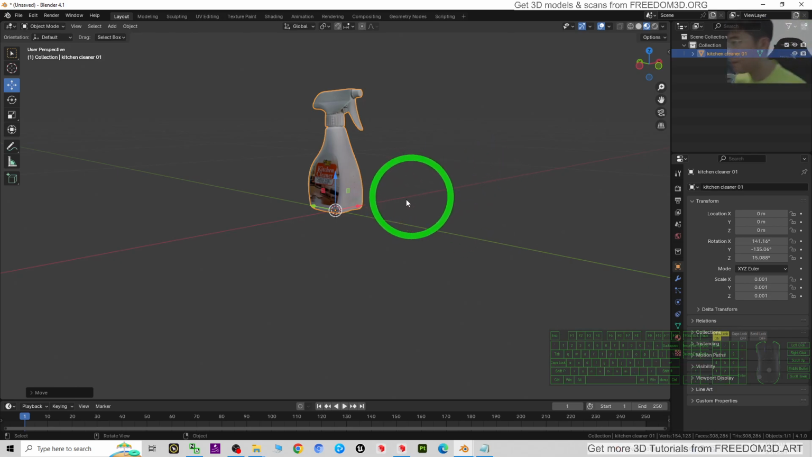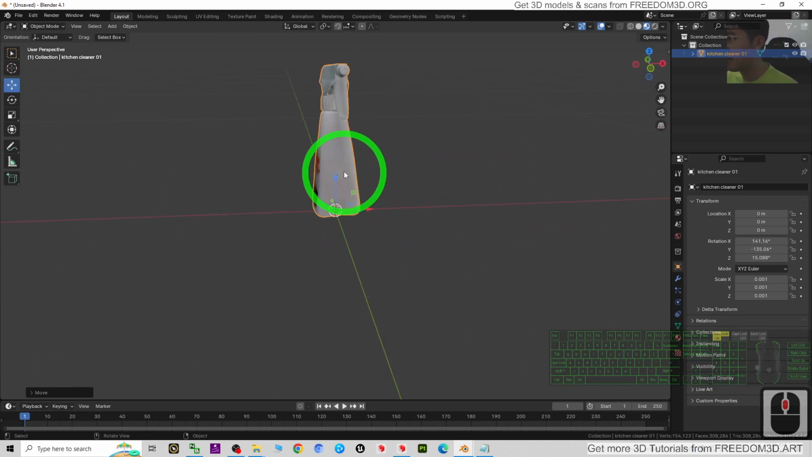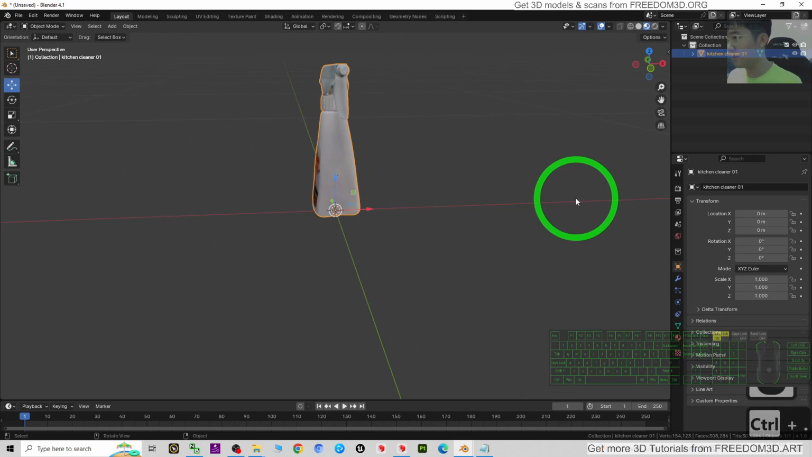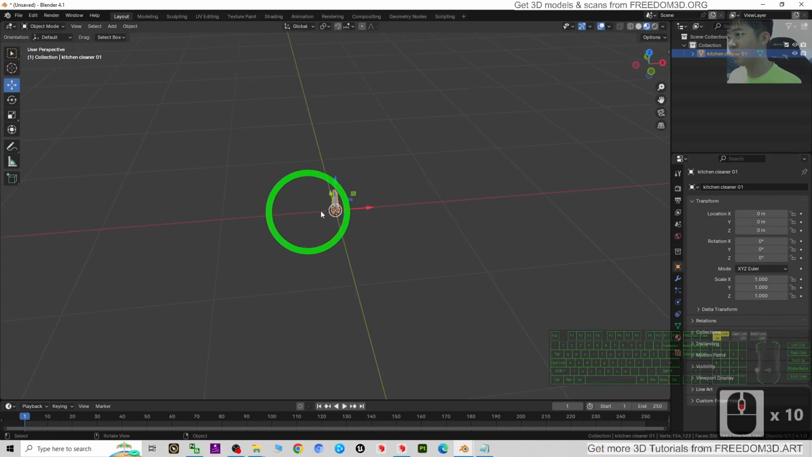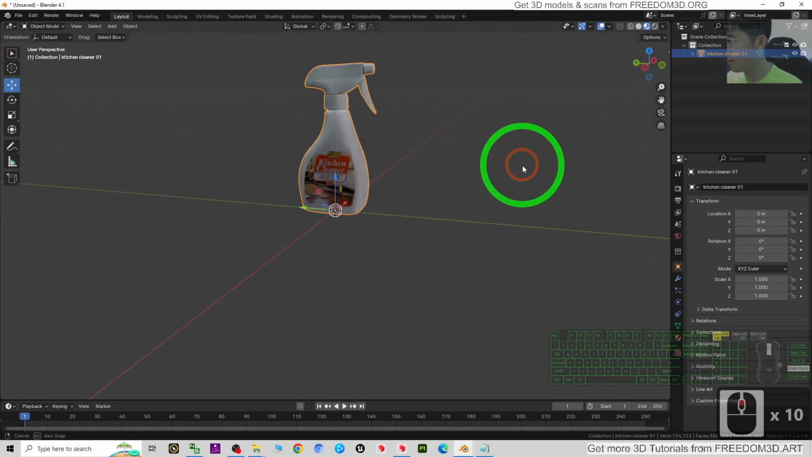Alright, next we just check it. If no problem, then just click and press Ctrl A, reset to apply all the transforms, then Control full stop again. Now it doesn't have any of the transform already, and everything is already set. This is 1 meter and this is exactly the same scale as the original.